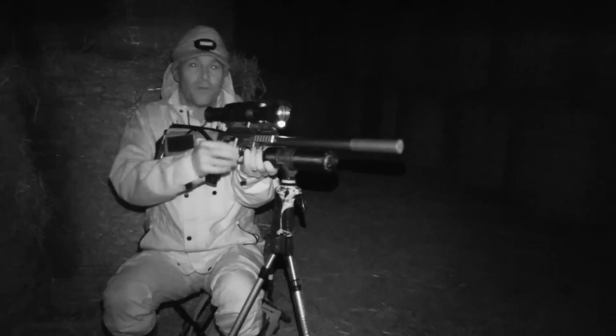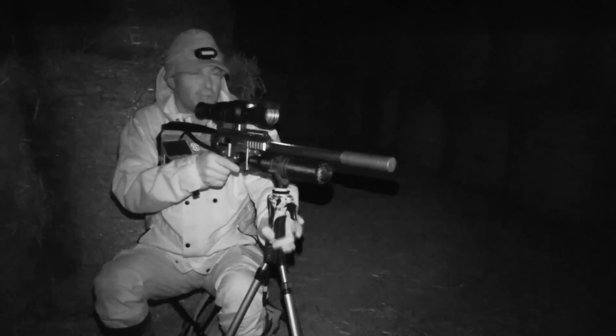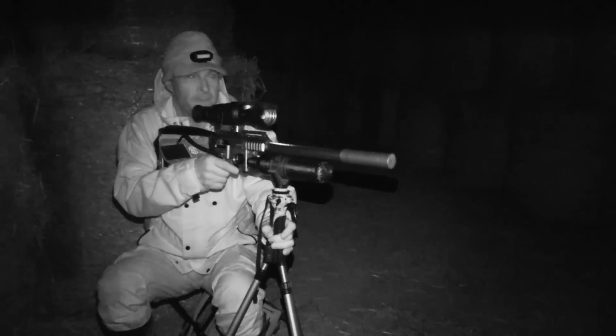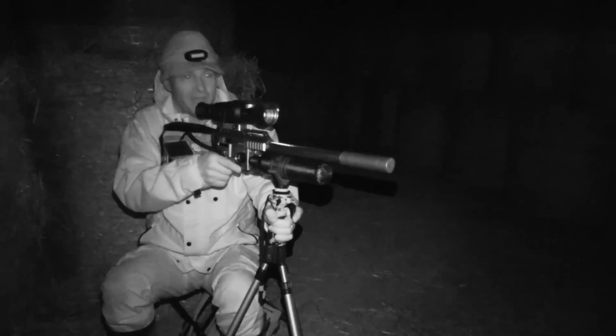Well, that was the first one from over on that bank. Actually had to wait quite a long time for that shot as well. Things have slowed down a bit. It's probably about half an hour since the last one. It wasn't on a bait spot, but it was feeding on something over there.